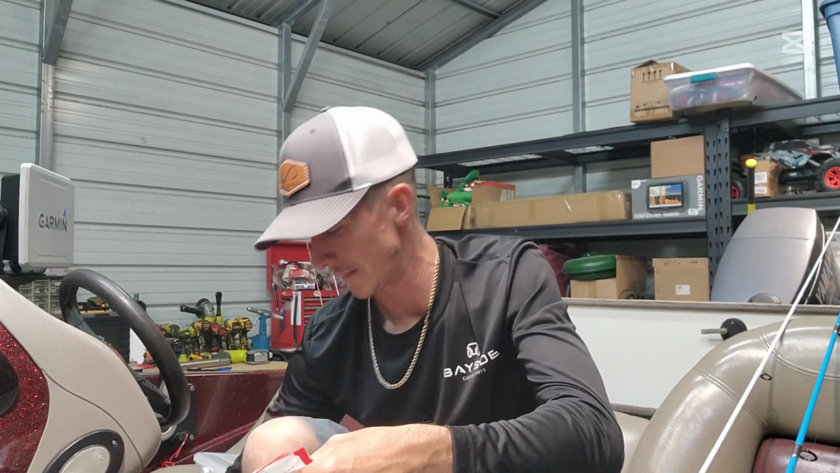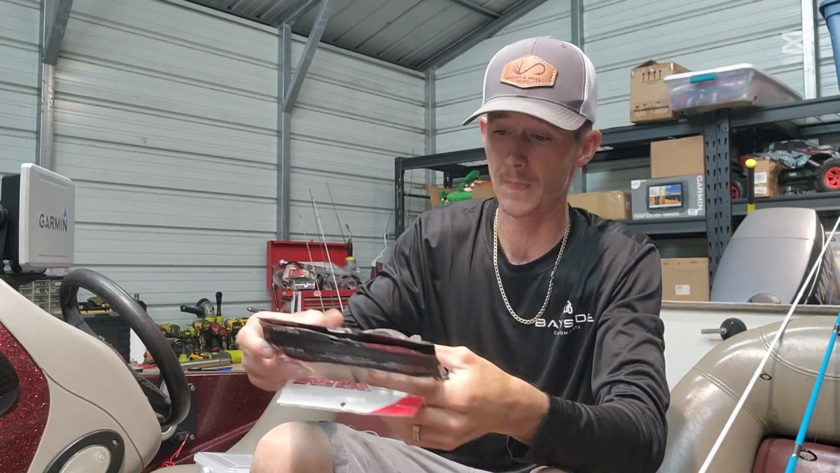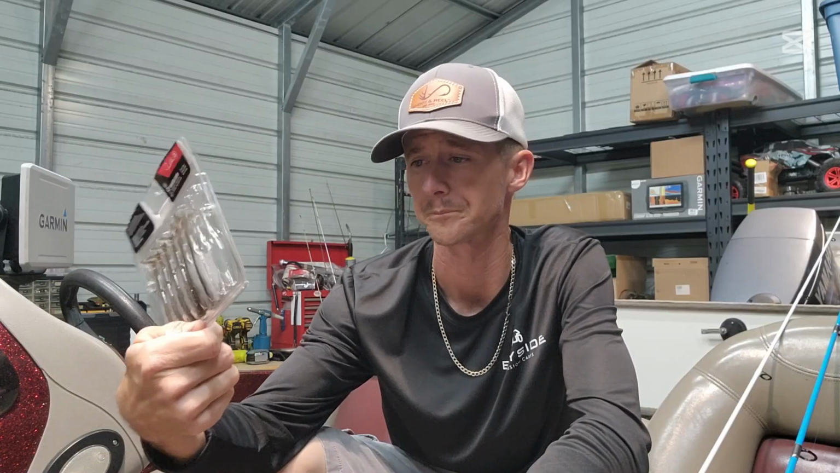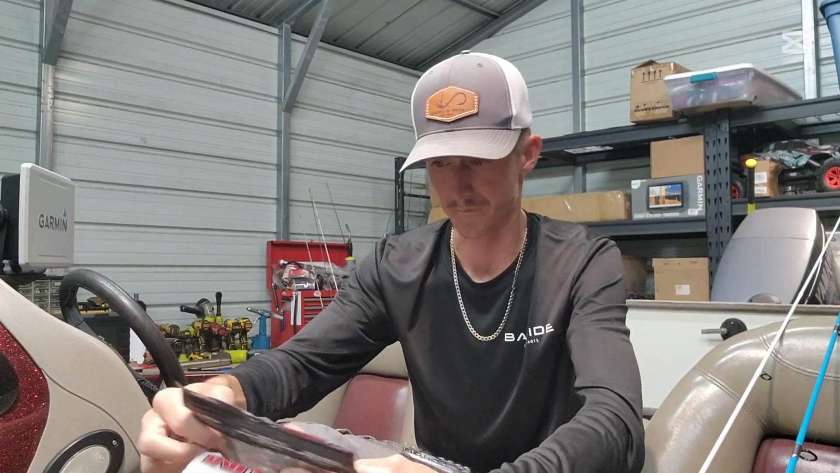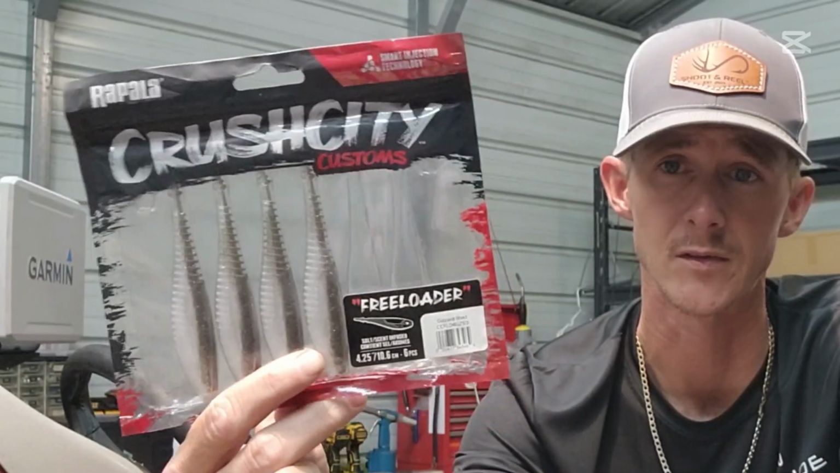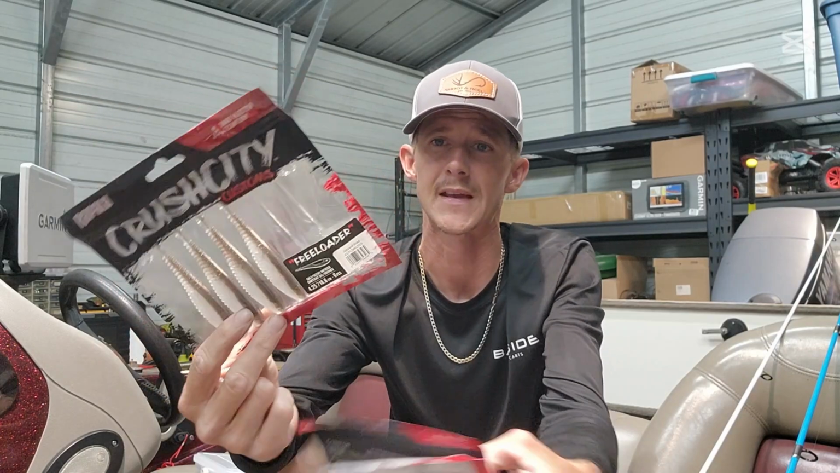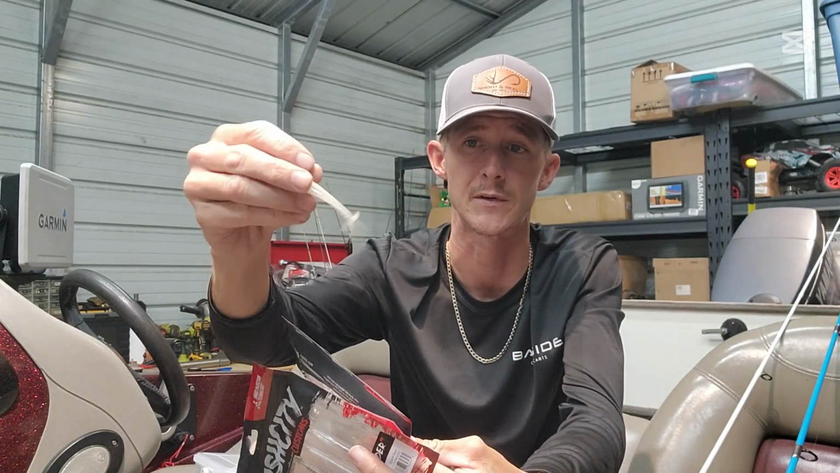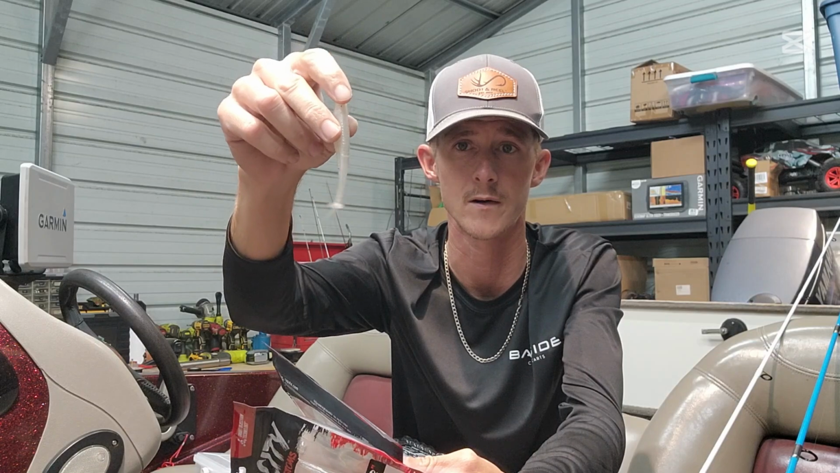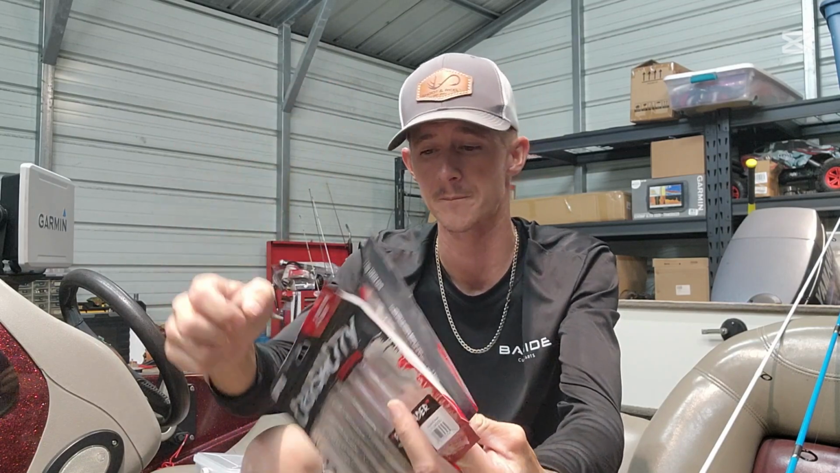Some of the baits that I have been throwing, one being the Mayor, made by Rapala. This is a little 3-inch swim bait with a boot tail on the back of it. One that I've caught a lot of fish on is the Freeloader. This is the gizzard shad color. It's like 4 1/4 inch. This has that straight tail back here, which is what these fish really like. It's similar to this, and that's what that tail's doing in the water, just quivering back there like that.